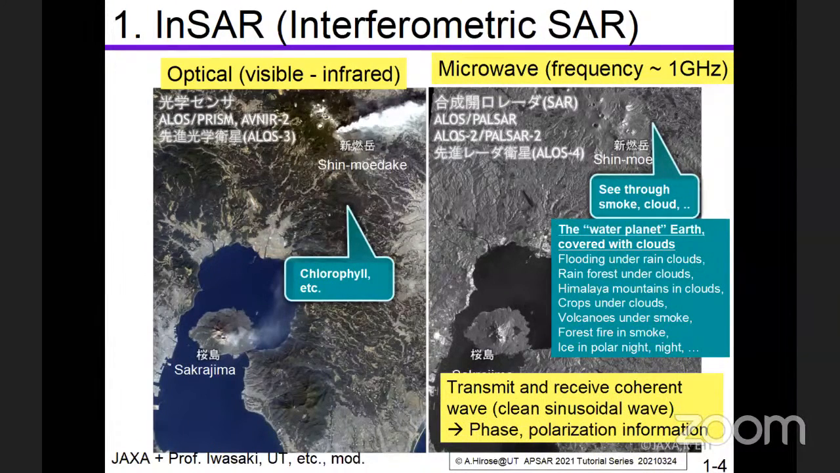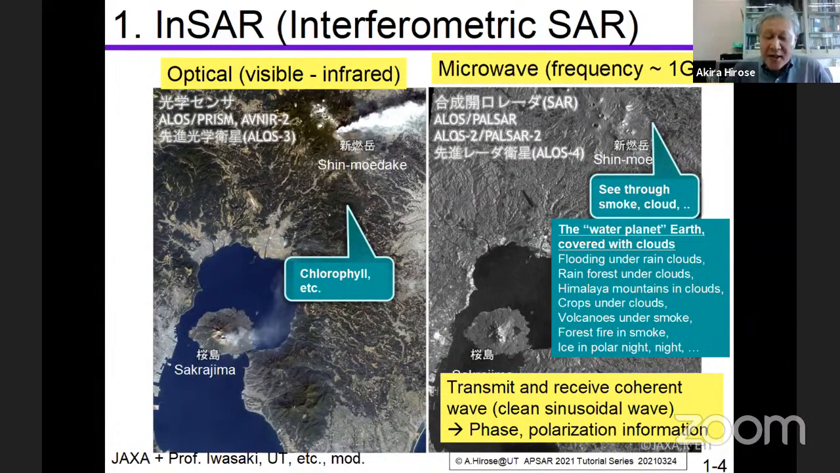At the same time, it is very noteworthy that we can obtain the phase and polarization information, because we generate a sinusoidal microwave and transmit it to be scattered on the surface of the Earth, and we observe the backscattered wave. Then the phase and the polarization are very important.